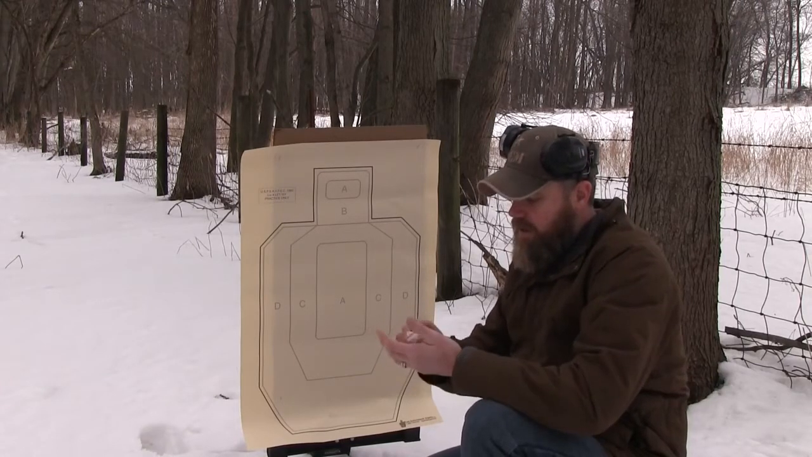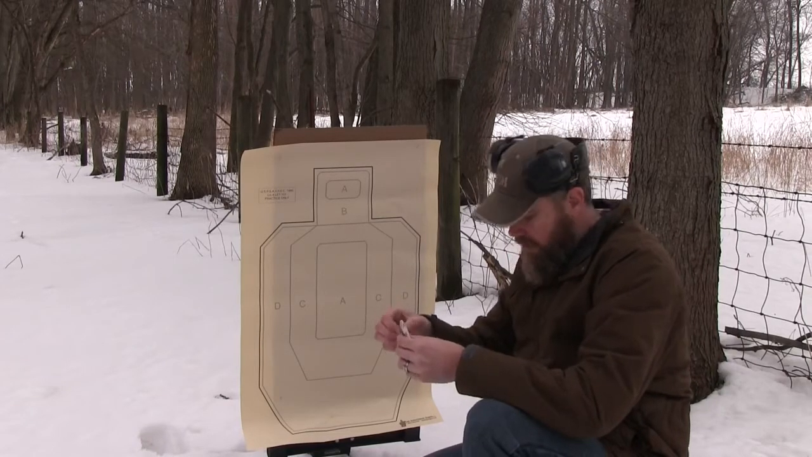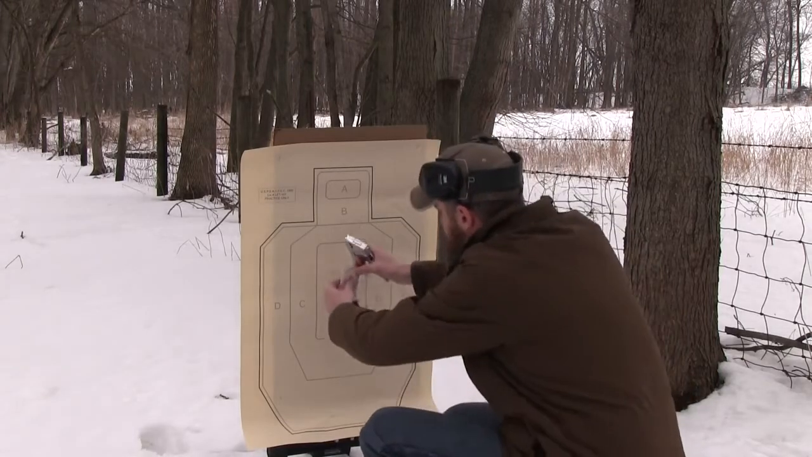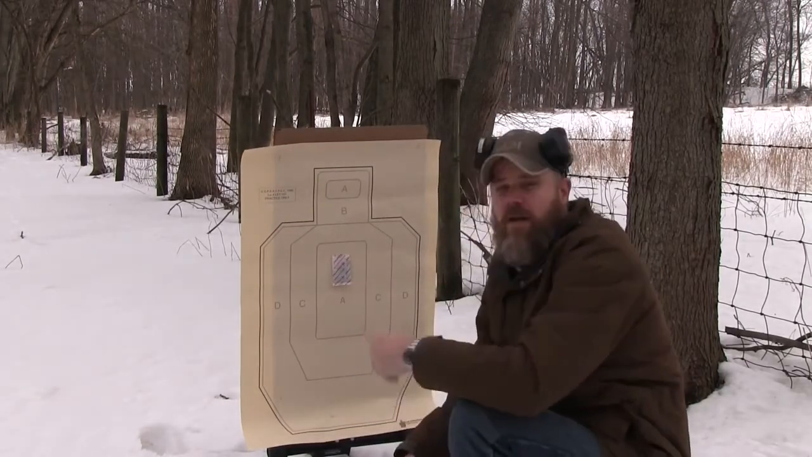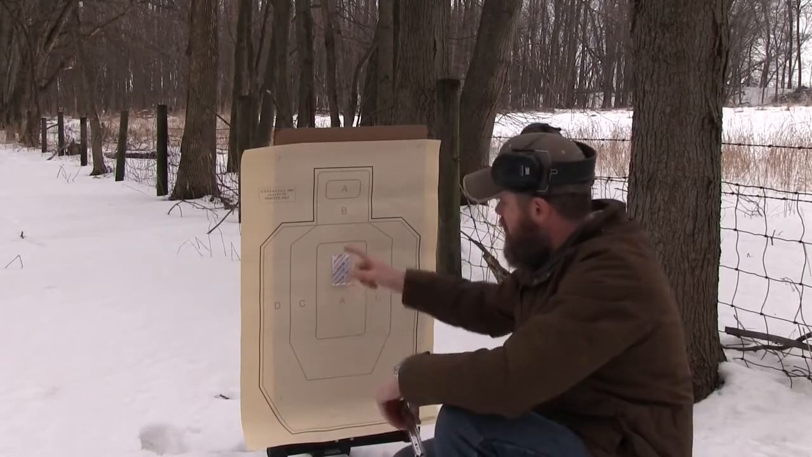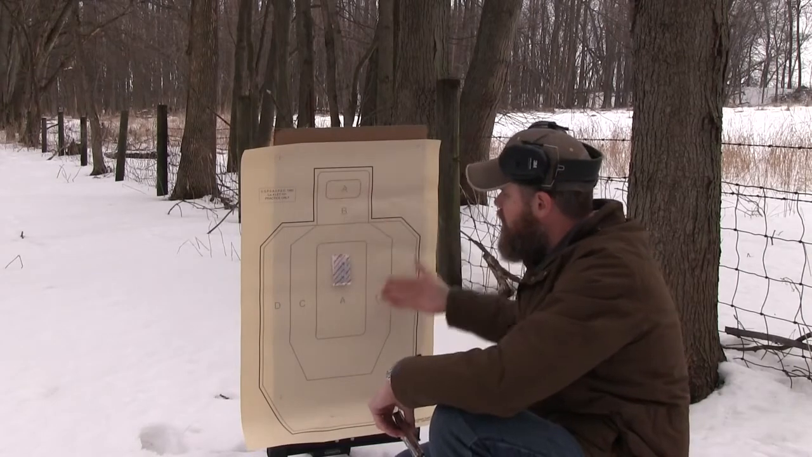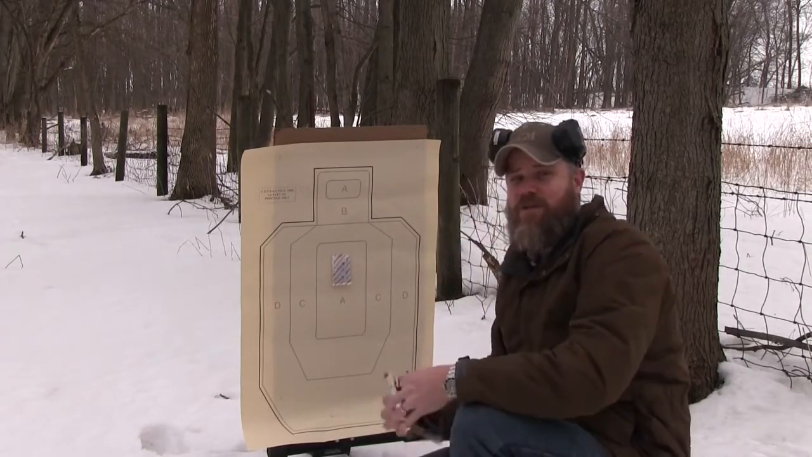So I'm going to get this thing going here. Get it heating up, and then I'm going to staple it to the center of the target, which will make it stand out in the thermal imaging sight. I'll see either a black or white blob here that stands out from the rest of the paper and cardboard behind it. So that's how you sight in a thermal imaging sight.